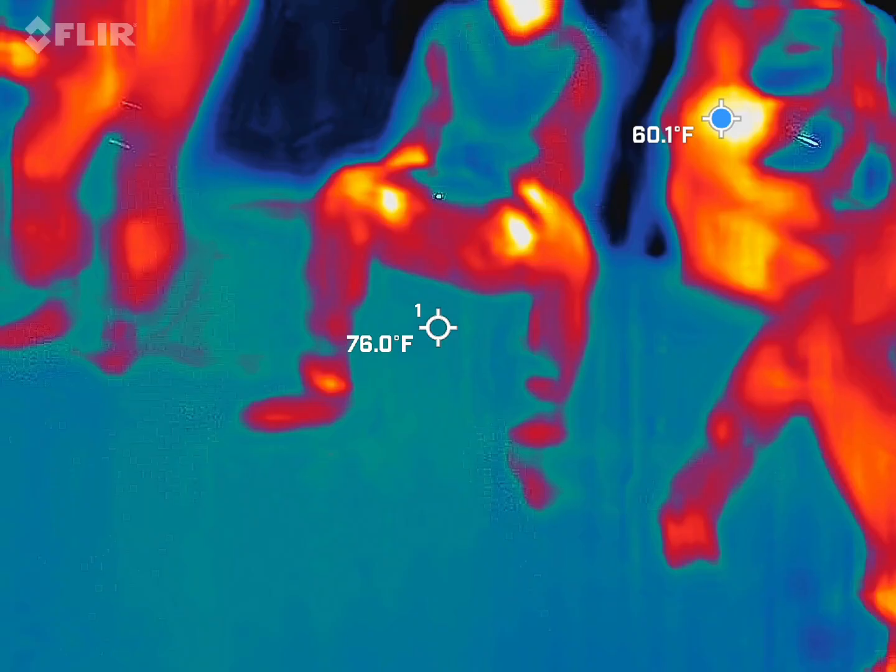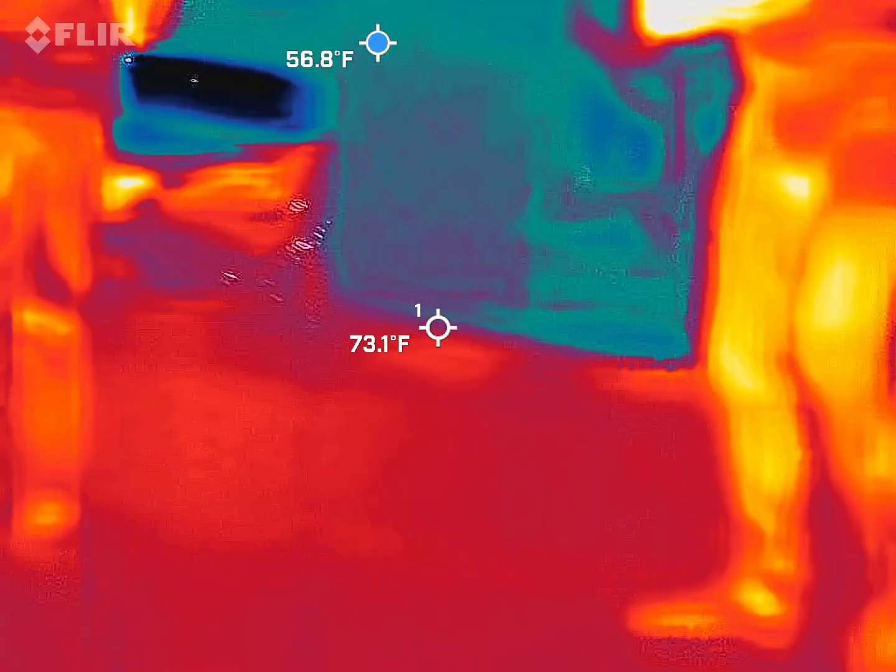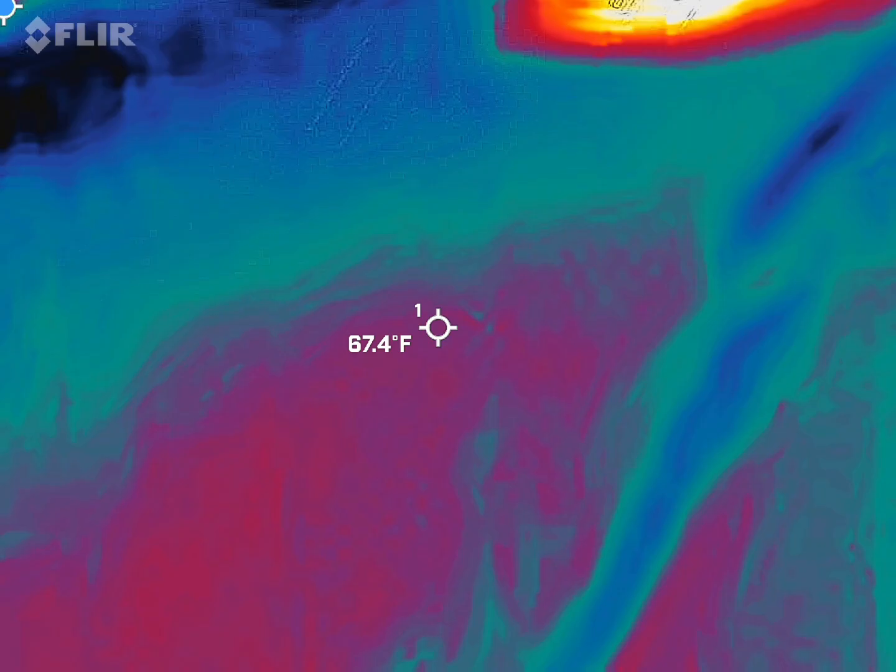Let's do it. I got a little boy. There's a little dog. It's kind of foggy. Let's find her. I think it lives over more.